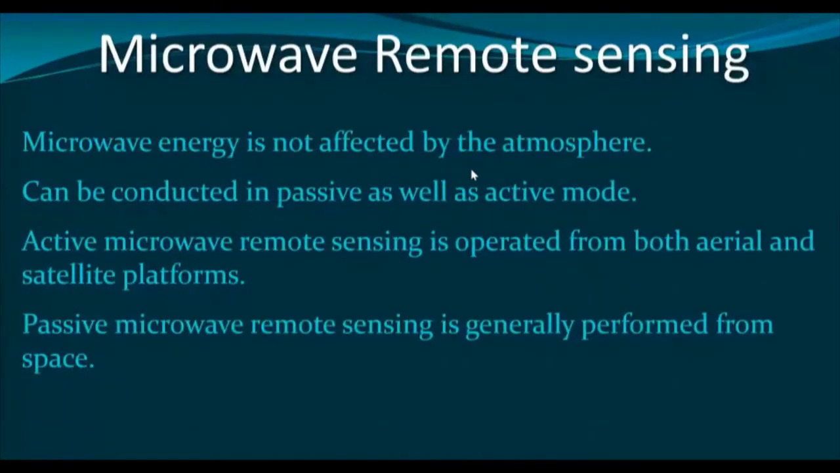Why do we go for microwave remote sensing? The first advantage is that it is not affected by the atmosphere. That means atmospheric particles, water vapor, cloud, or even light rains can be penetrated by microwave energy. Therefore, in all weather conditions, we can capture the imagery.